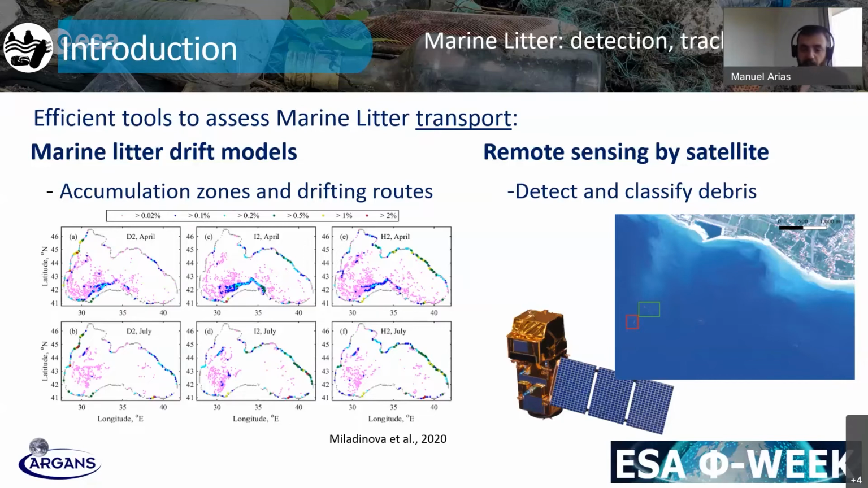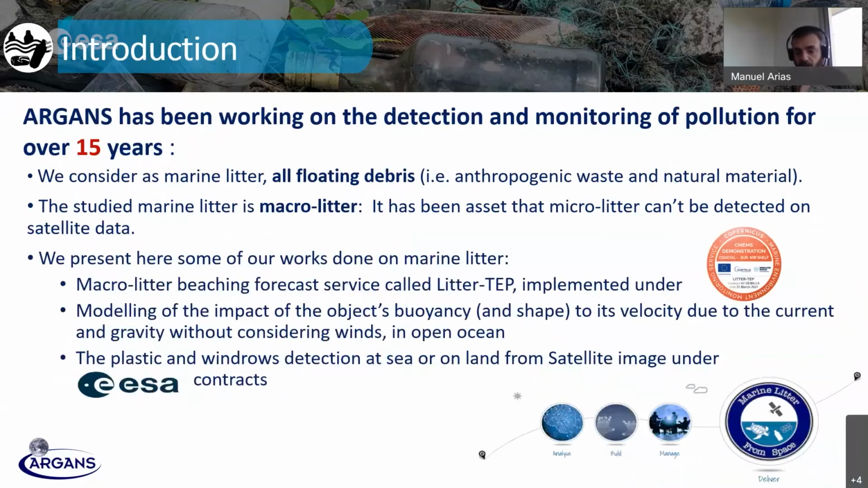In the context of our activities, we have been working in the area of marine litter for more than 15 years. Most of it has been related to the ocean modeling component and transport, whereas in the last 4 years, we have put more emphasis on the use of satellite data, particularly Sentinel-2 and Sentinel-1, to try to improve the detection of floating litter in the sea surface as input for ocean models.